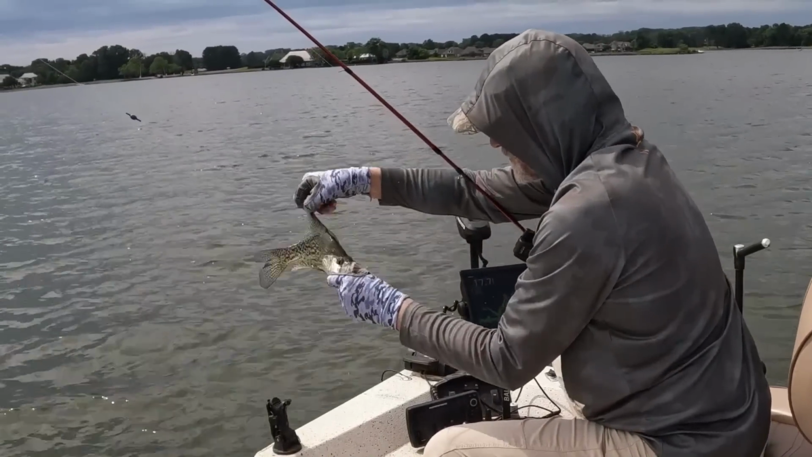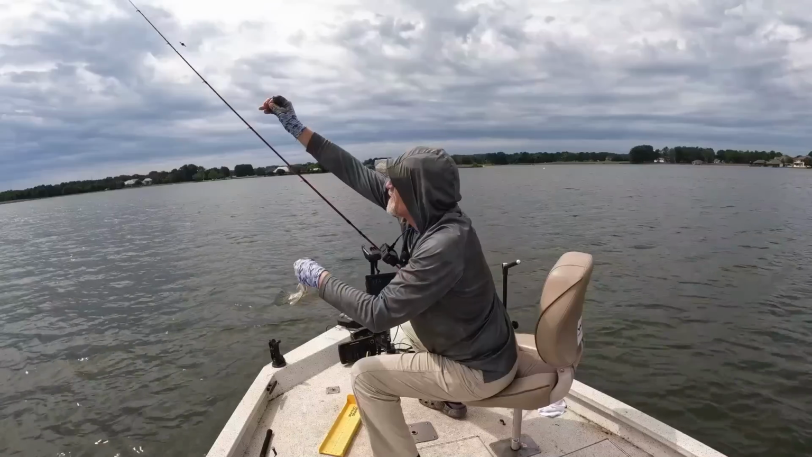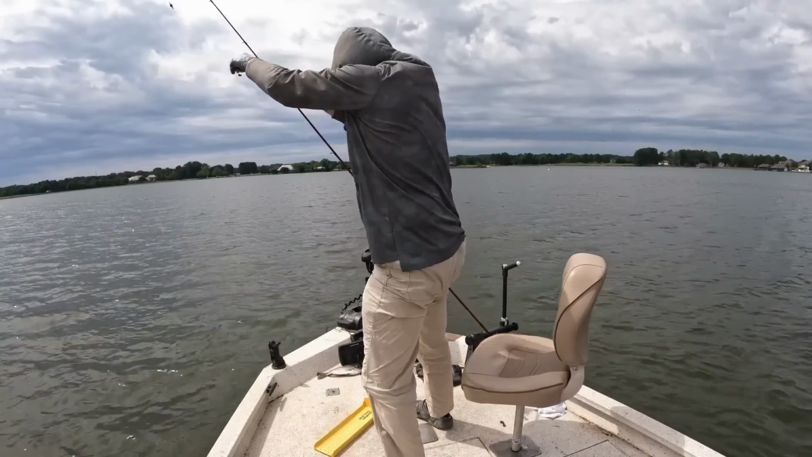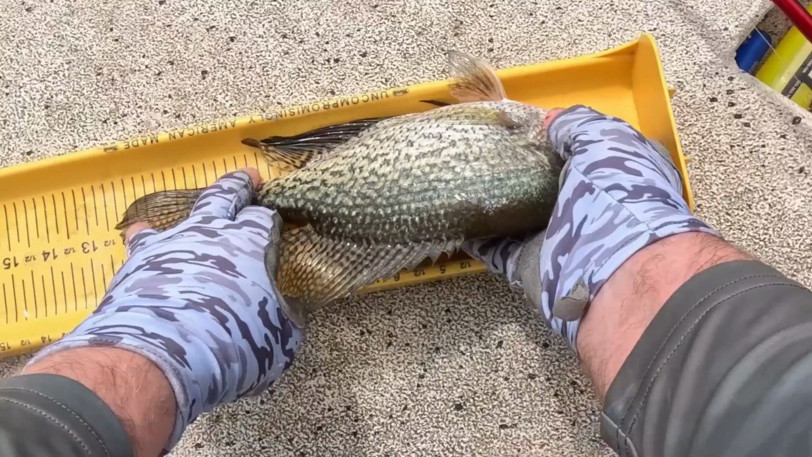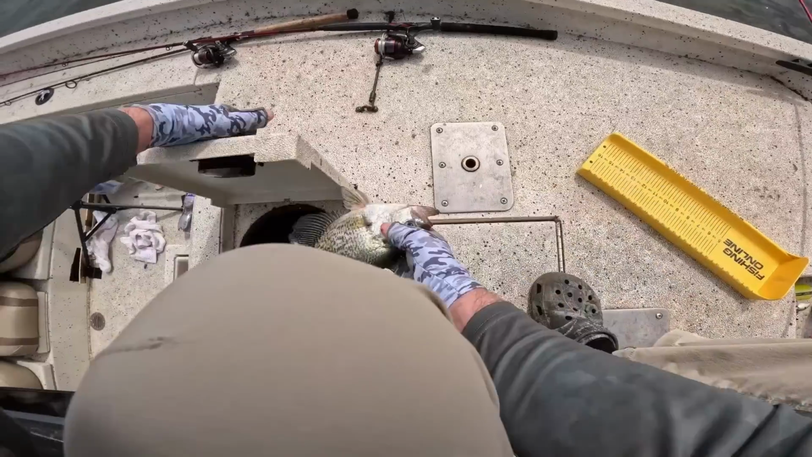What are you trying to do? Use me for bait for about a 10-pound bass? Oh my goodness. It's a 12.5-inch black crappie. Get in there, dude.